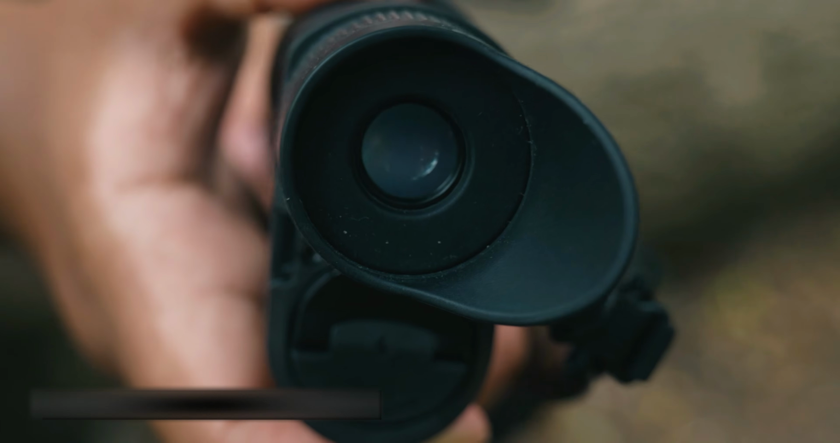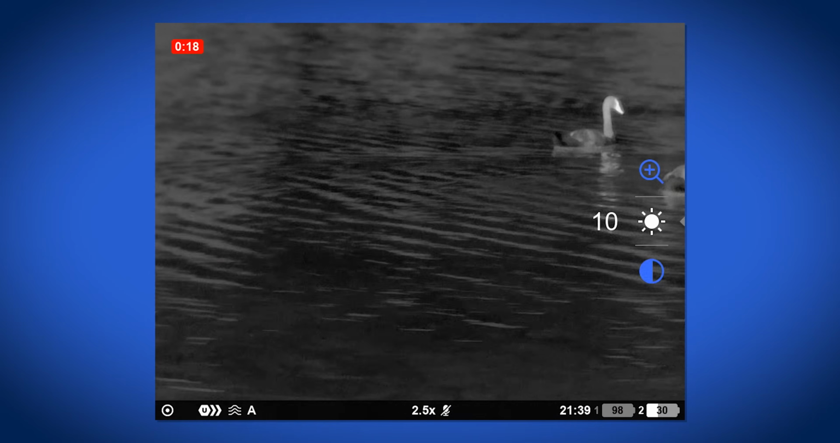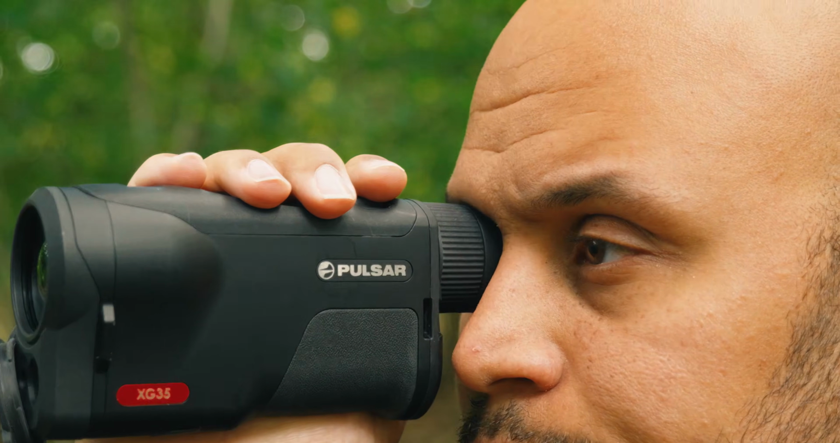The display is an AMOLED 1024 by 768 resolution. Now the display is crisp and clean and clear. It works well at night and in daylight as well. I've not really had any issues with it, and the fact that you put your eye right up to the device means it blocks everything else out as well. So I always like having an EVF, even if I'm shooting on my other cameras. EVFs are much better for help focusing in on what you're trying to do.